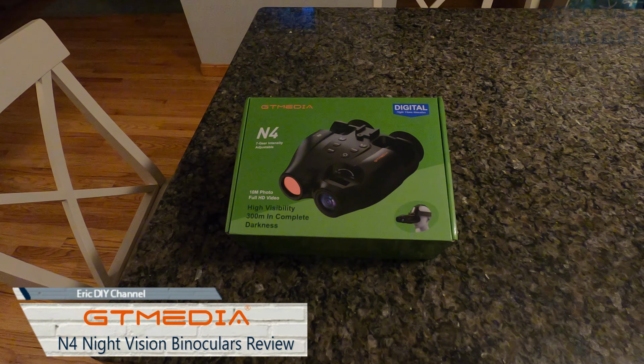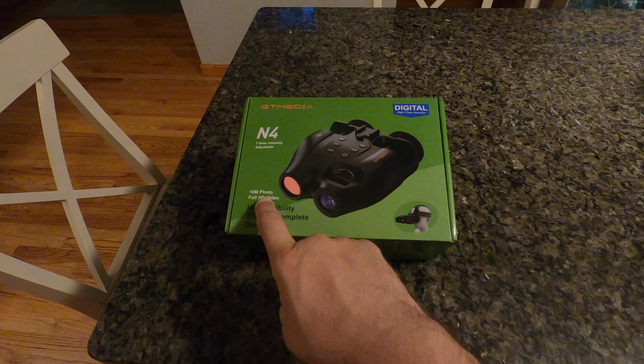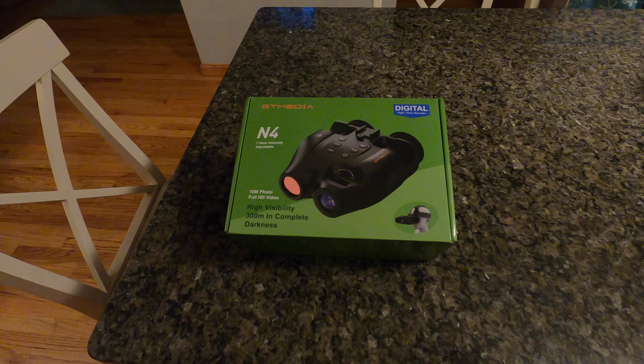Tonight we're going to review the GTMedia N4 night vision binoculars. Totally digital, and you could take pictures and record on them. As it says here, 10 megapixel photo, full HD video, and it has night vision. So I'm looking forward to trying these out.